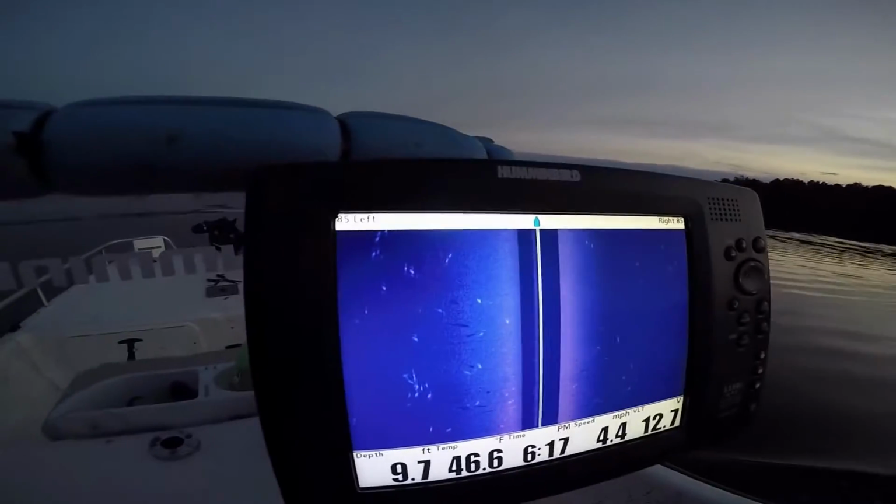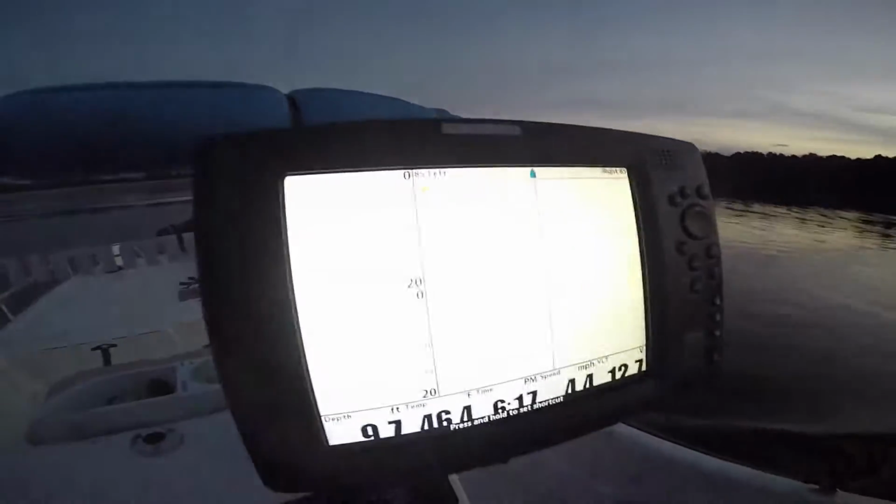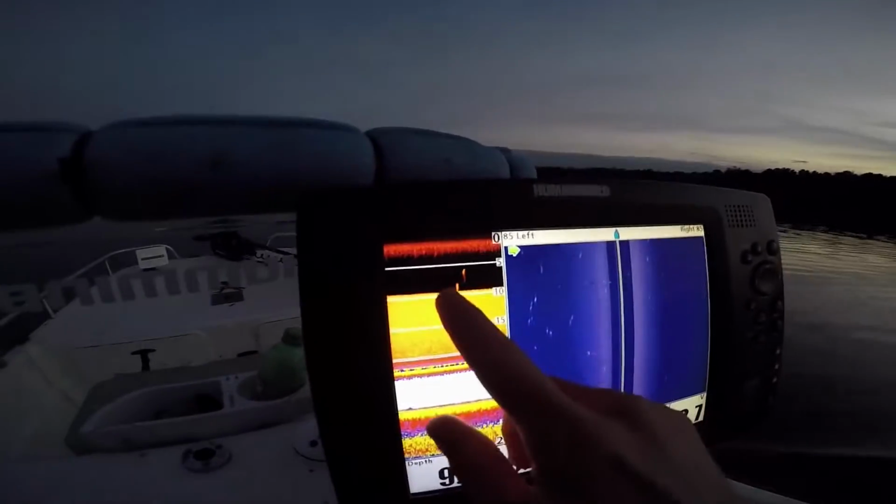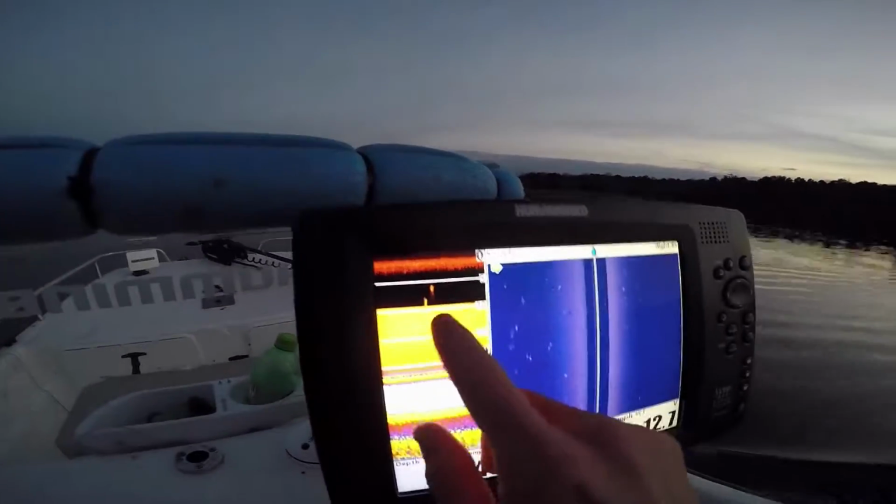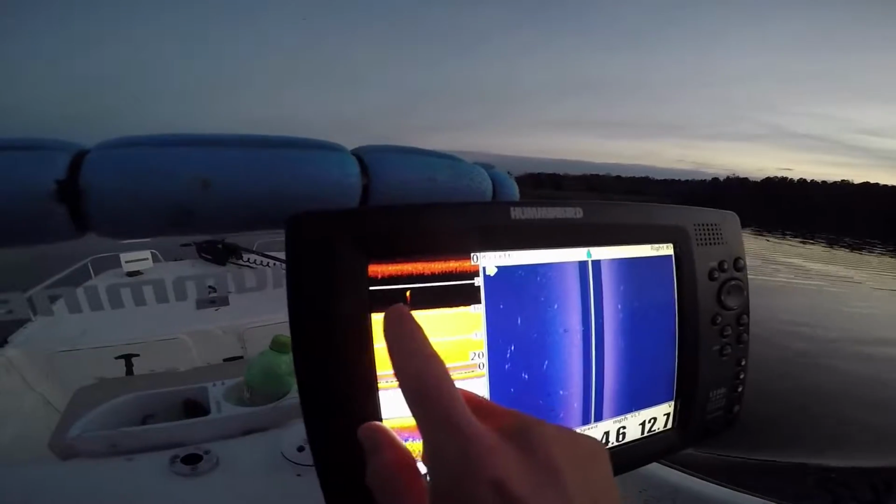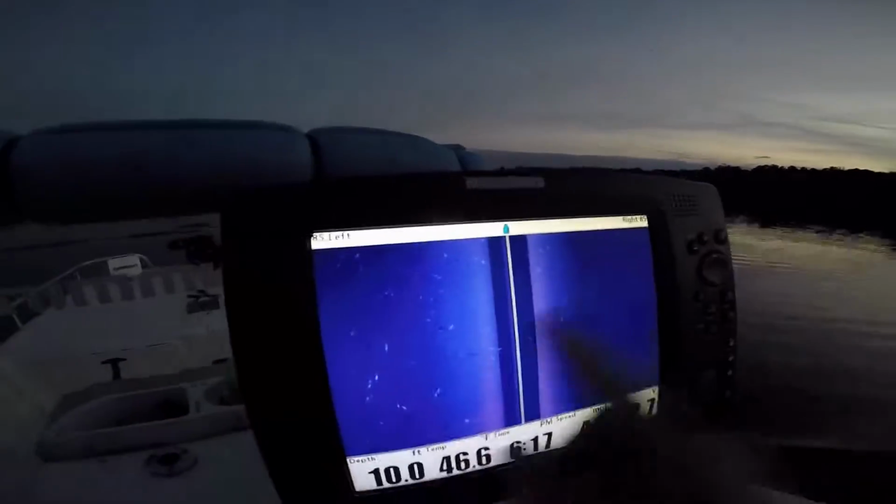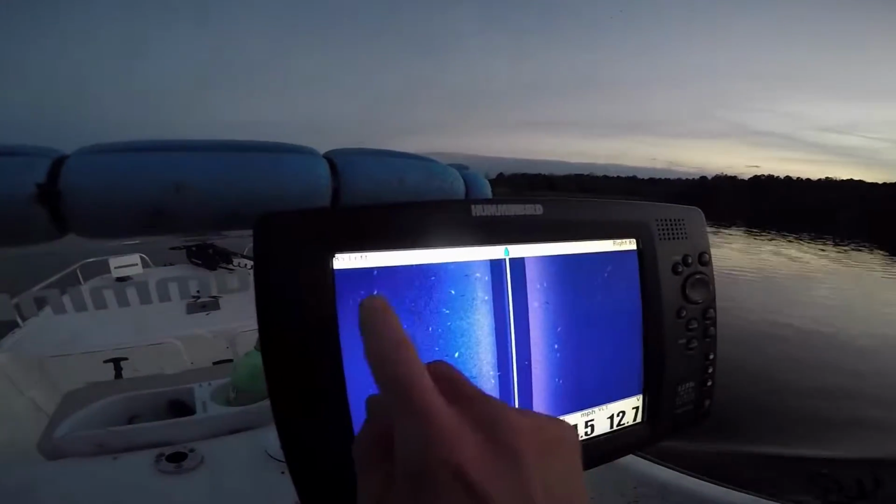But we just wanted to slow down and show you guys, because on your traditional sonar, you're not seeing a thing. On your down imaging, you got 1 fish there, but he's just outside the beam, so you're not picking him up on here. But if you got side imaging, you would see all these fish.